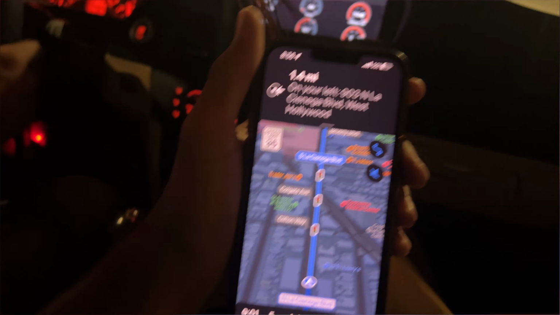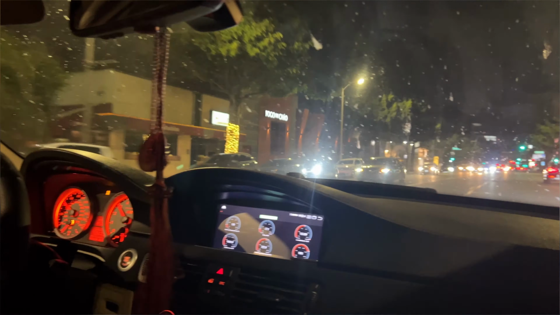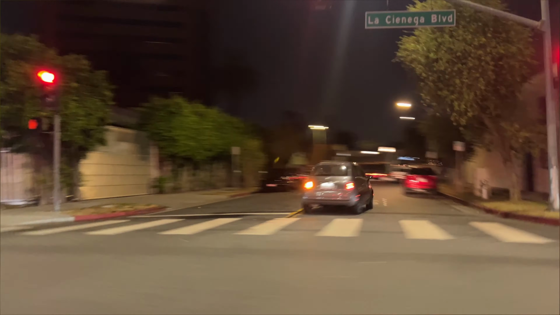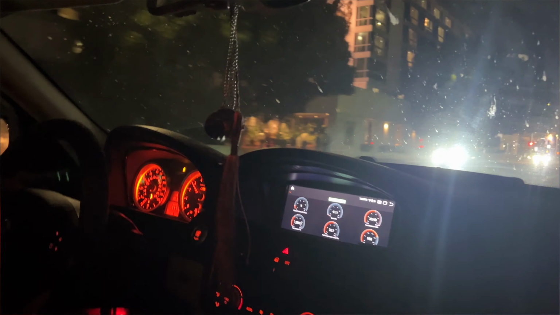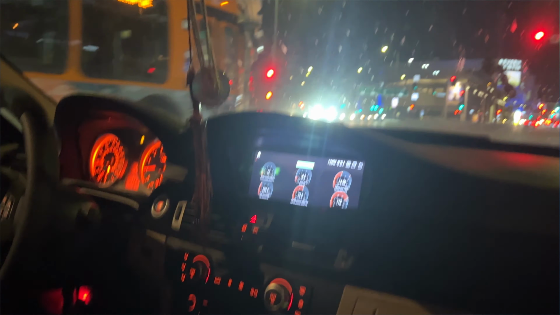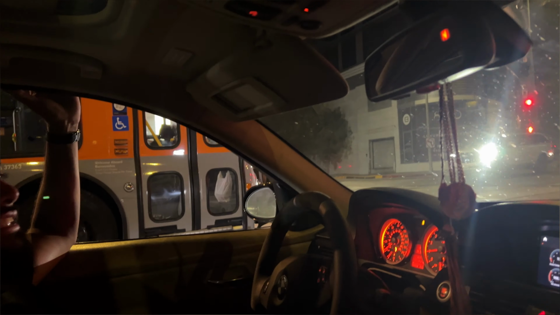Damn. Where's it at? GPS. Let's go, let's go, let's go, let's go. We're getting close. Speed limit out here. Oh, look at this guy. Oh, that's a Fiat. Oh shit. Where's it at? How far are we, dude? You're still 3 minutes, dude. Are you serious? 3 minutes? Oh, look at this guy behind me.